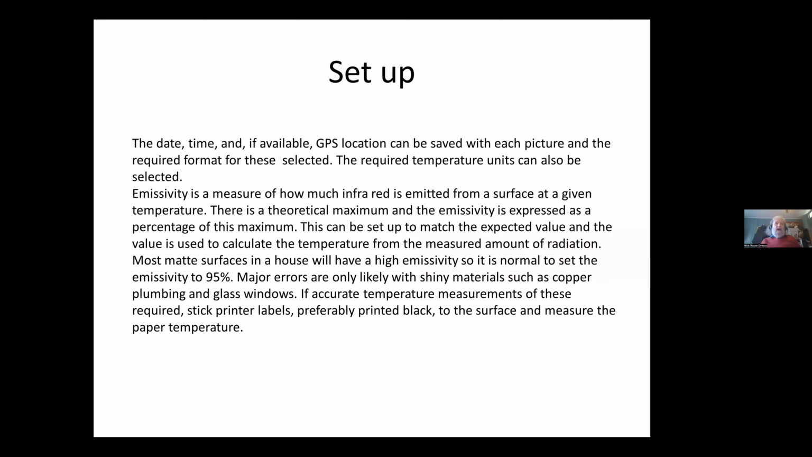Right, setup. There's all sorts of things recorded from the ways you record the pictures, and you can set them up. If you've got GPS location on your phone, it can record that. Now you can also set up the emissivity. This is technical. If you don't understand it, just take the advice of setting it to 95% that I come to.